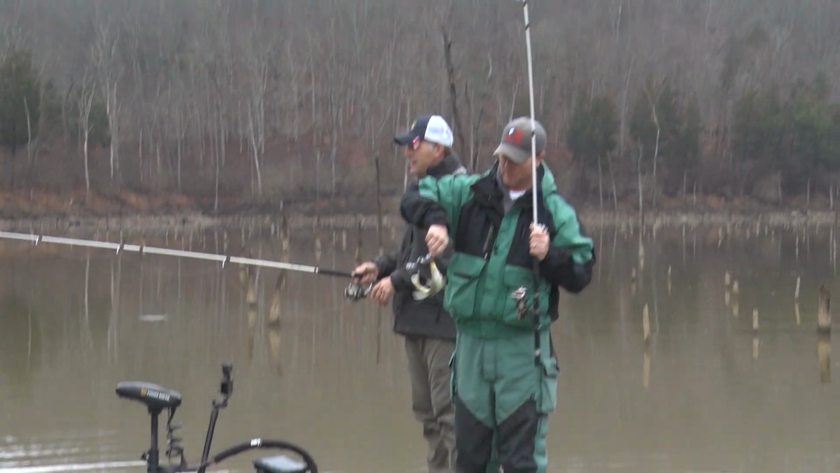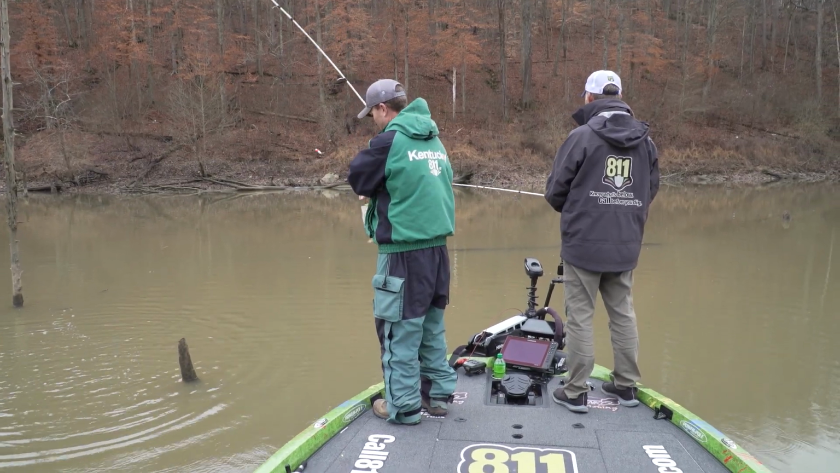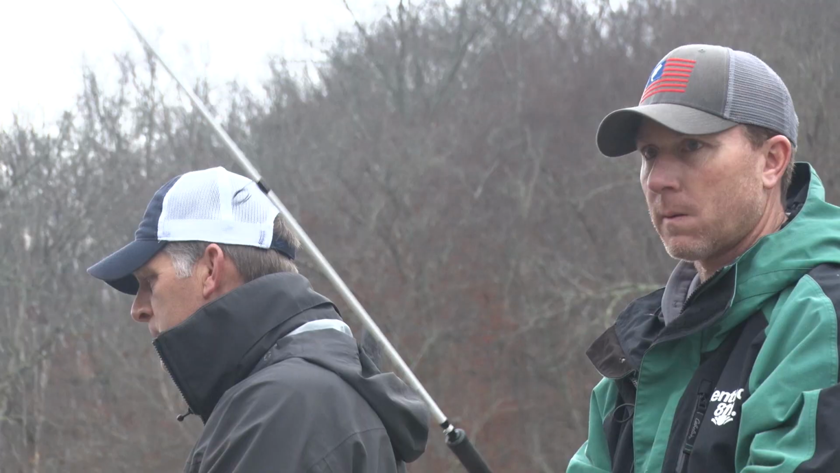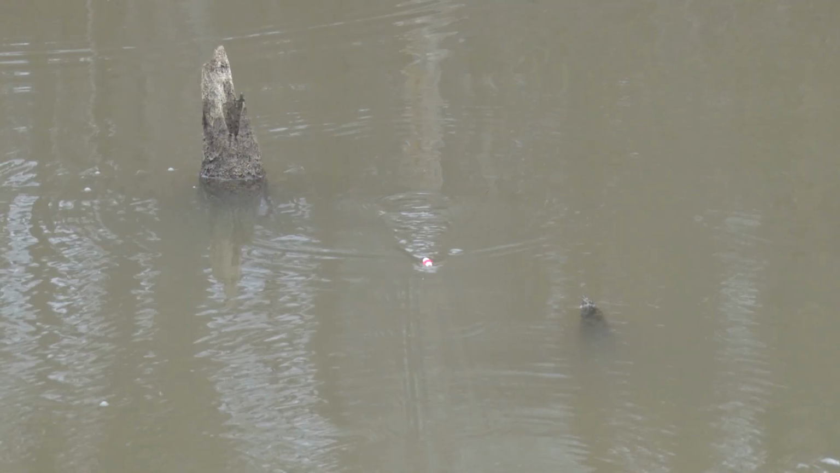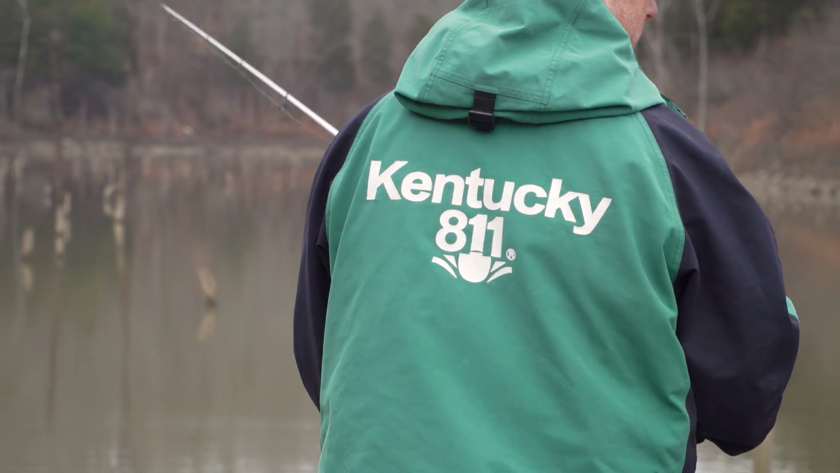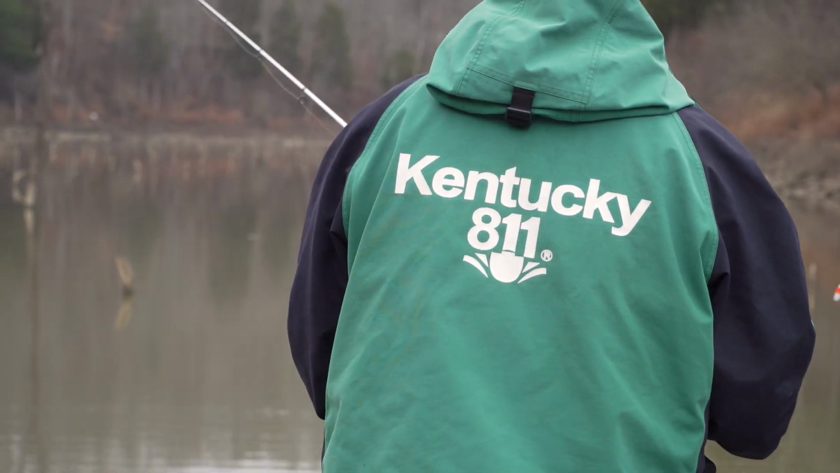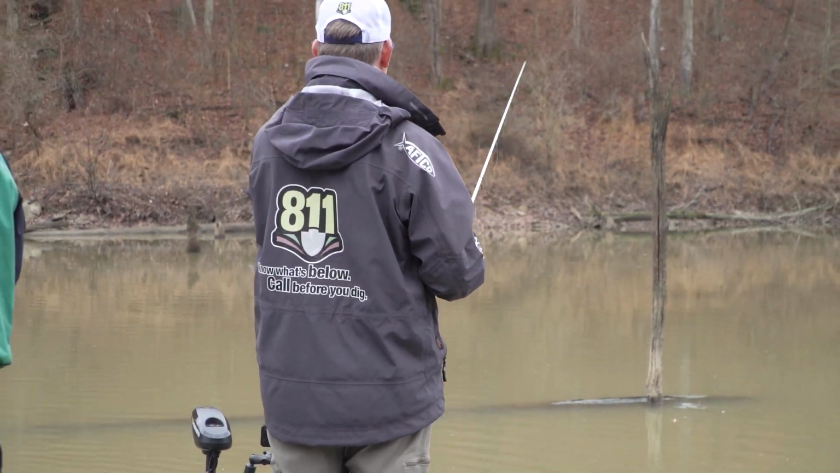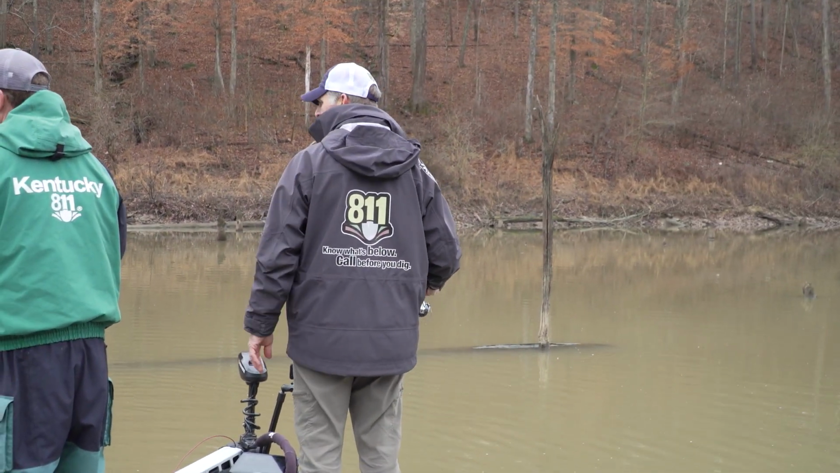Oh, look at there. Another cold water crappie. This lake has come a long ways. It's always been a fun lake to crappie fish though, but changing the size limit helped it. Oh yeah. Now I'll tell you what, I think during COVID, they kind of hurt the population of the bigger ones, don't you? Definitely.